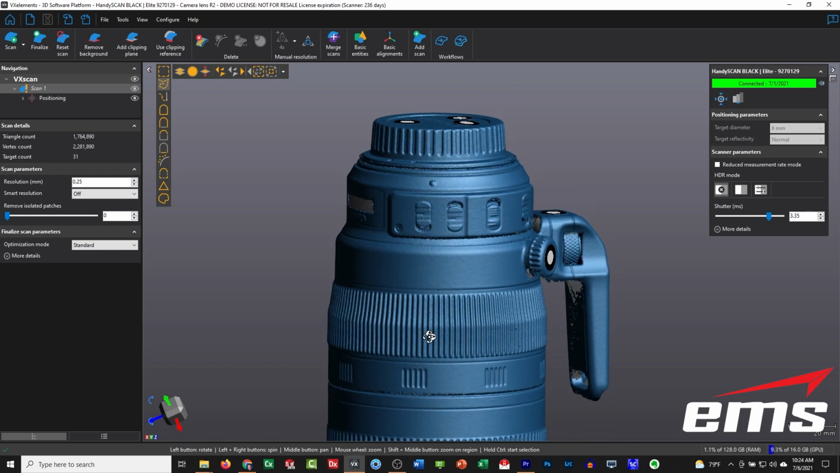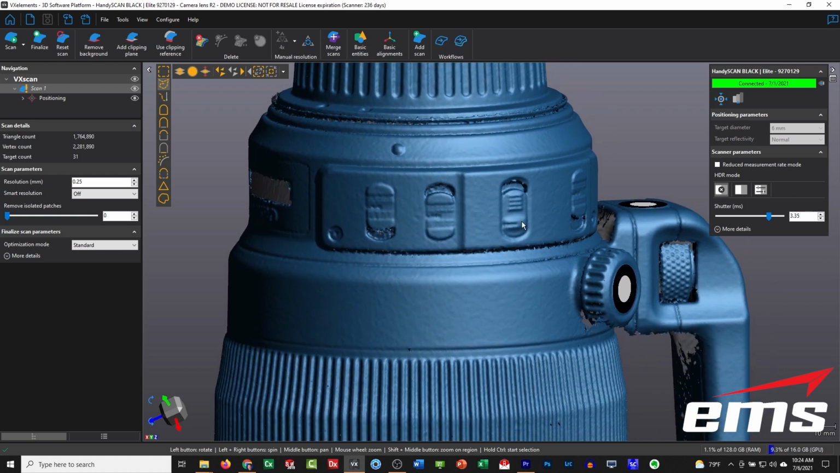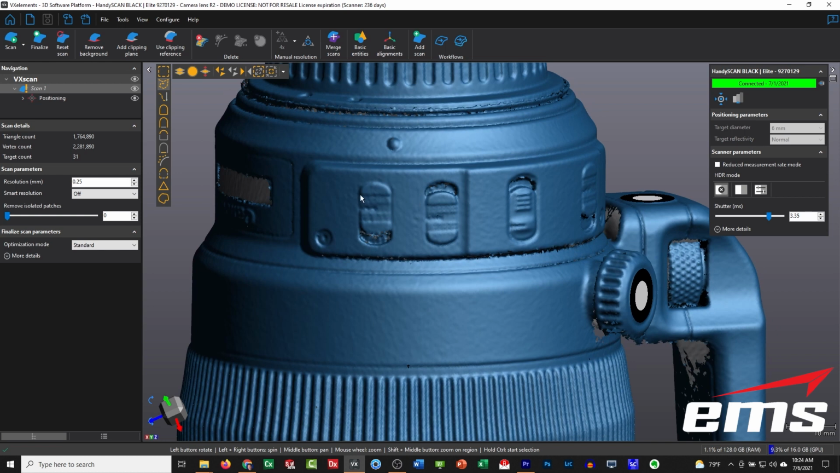But let's just say only these buttons are really critical. The rest of it, yeah, I'd like to see it in the scan, but it's just not important to me. So to get these buttons even better, you'd have to crank it down even further. So what we can do with manual is actually select areas that we want to apply the smart resolution to. And you can use any of your selection tools.